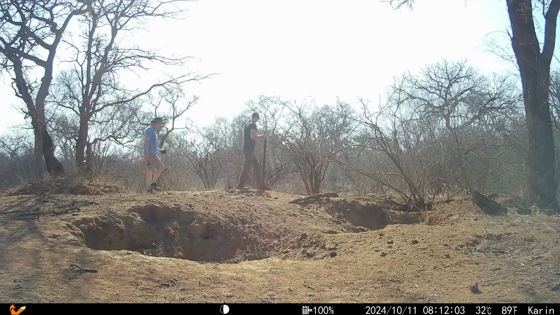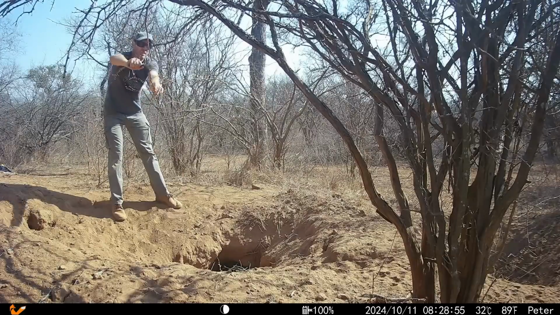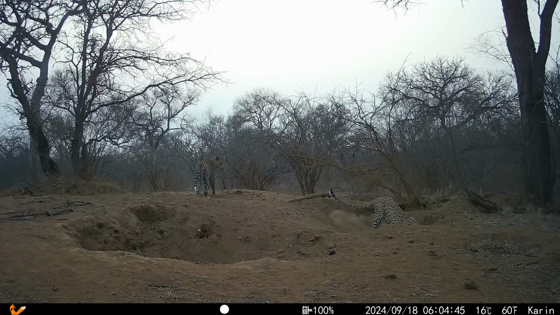As you may remember, I moved Karina's camera to monitor the 2 holes in the center and Peter's camera to monitor the hole at the back. And this was after Karen's camera in the front captured the amazing footage of Dzaha's 2 male cubs hunting at the burrows throughout September.